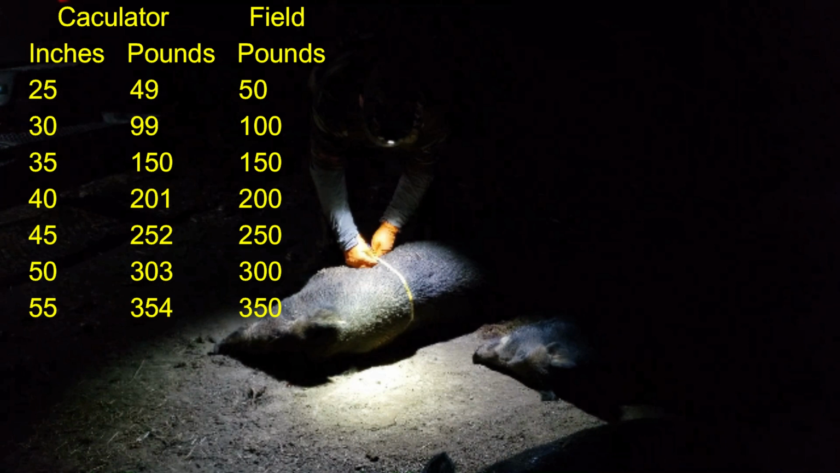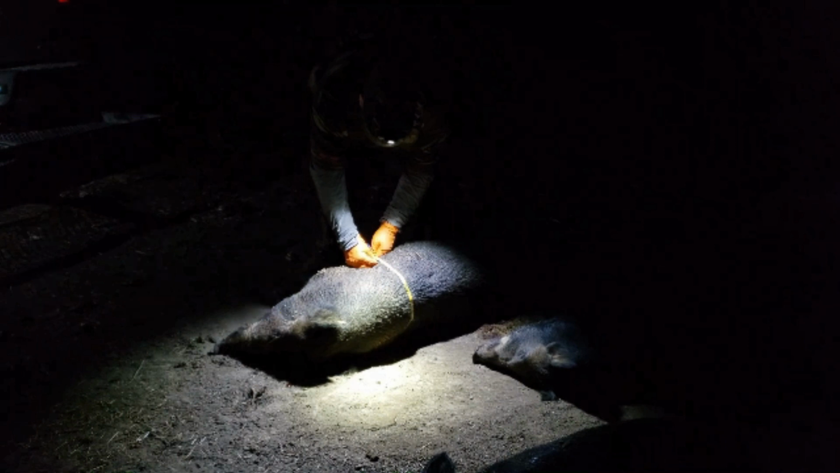So using the field method will give you a reasonable assessment of what the hog actually weighs. Everybody wants to know how much the hog weighs, and you can tell them with confidence about what it weighs. Nobody's going to care if your hog weighs 200 pounds or 201 pounds. This isn't a method to be used for contests. It's just something to give you a good estimate of the hog's weight.